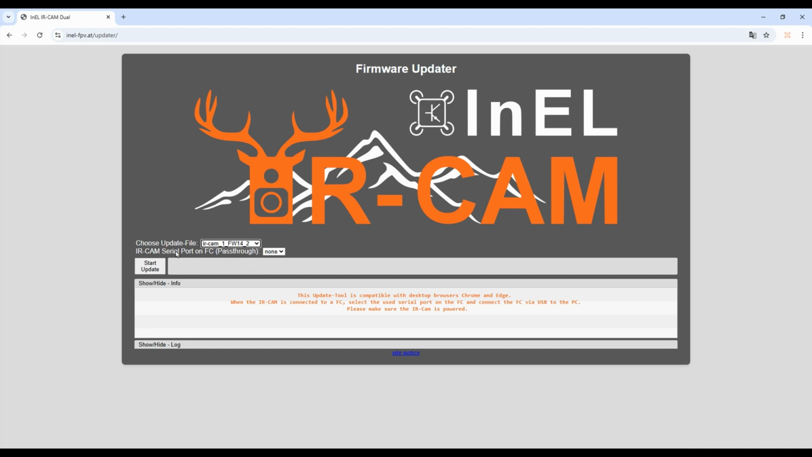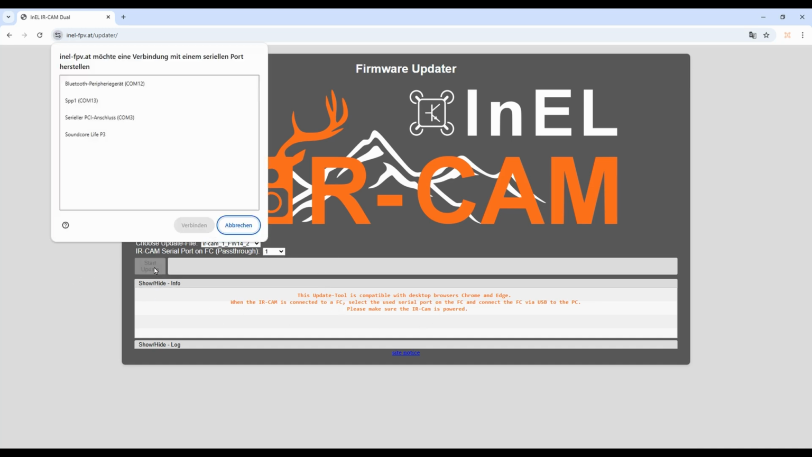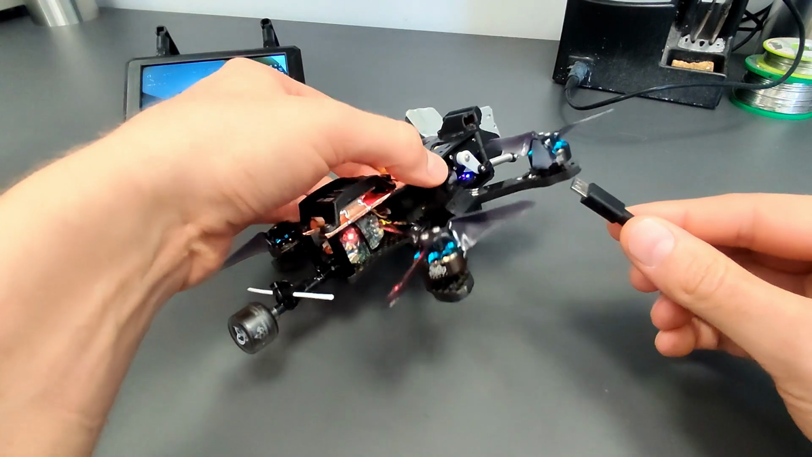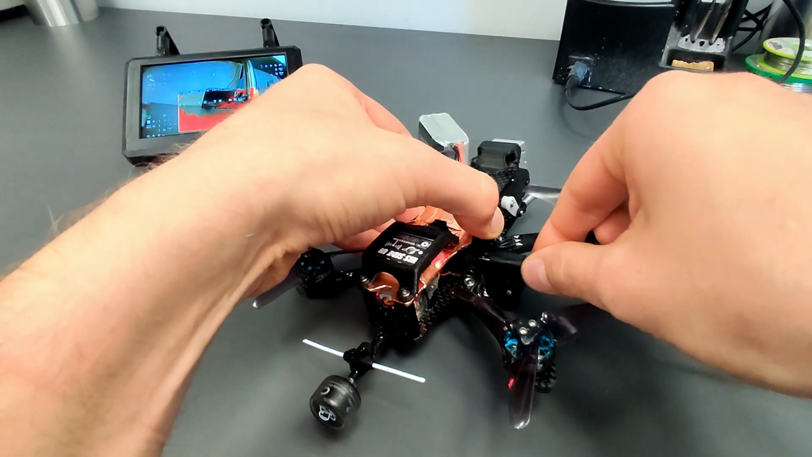To use the serial passthrough of the flight controller, select the serial port on the FC to which the IR-CAM is connected. If you start the update, you will be asked to enter a COM port. If you now connect the flight controller, you can use the latest entry.